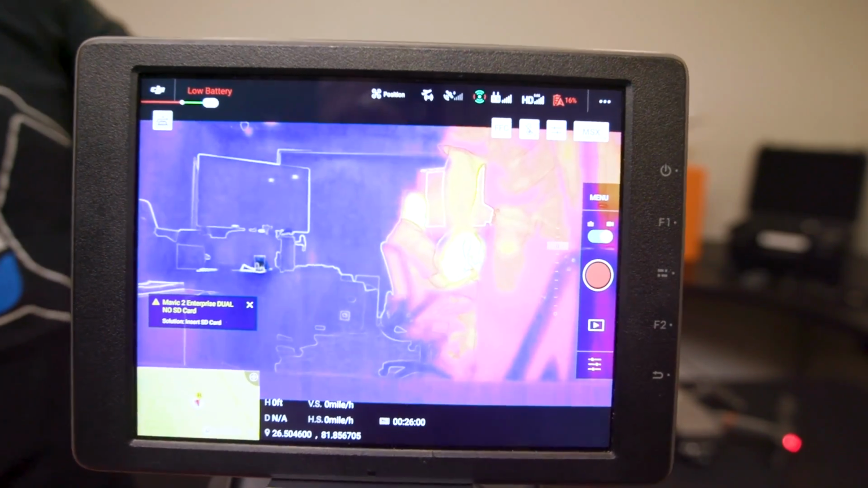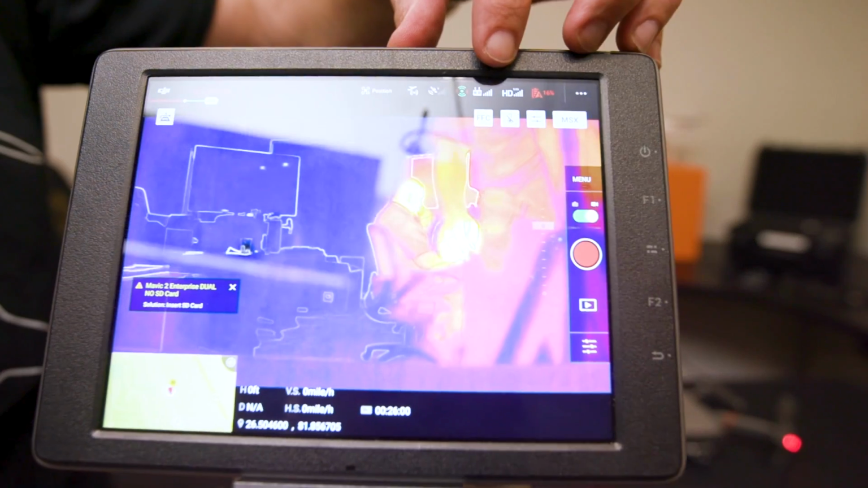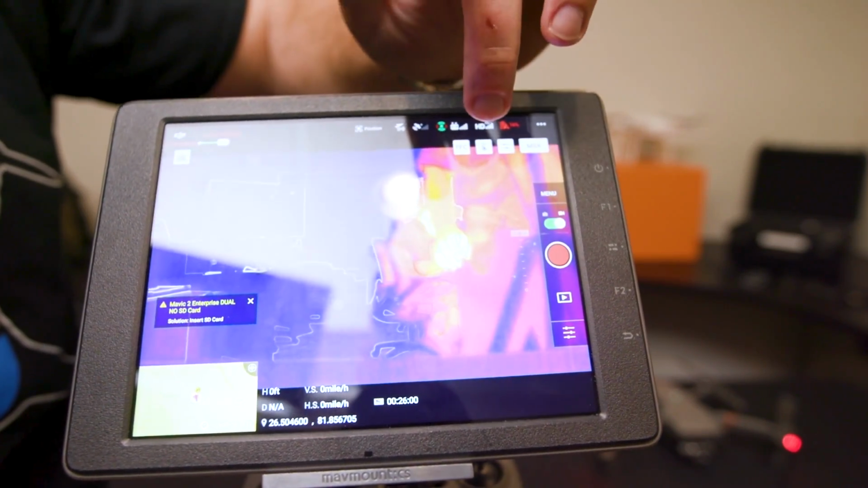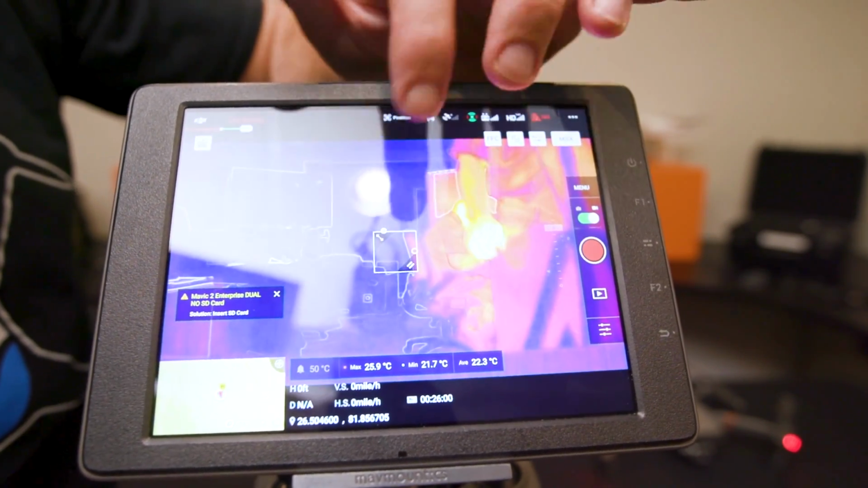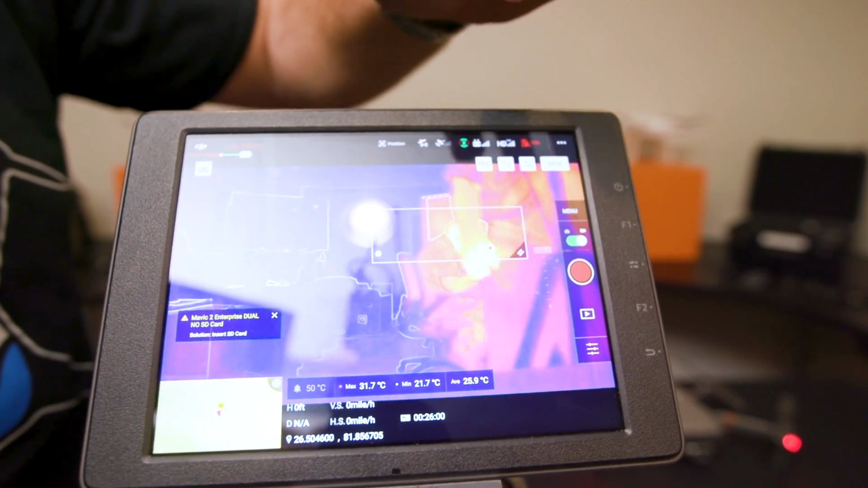So what you're looking at here is the different features on top of the screen. You have MSX, and then we have flat field corrections. And I'm assuming that this right here is the radiometric part of the new Mavic 2 Dual.